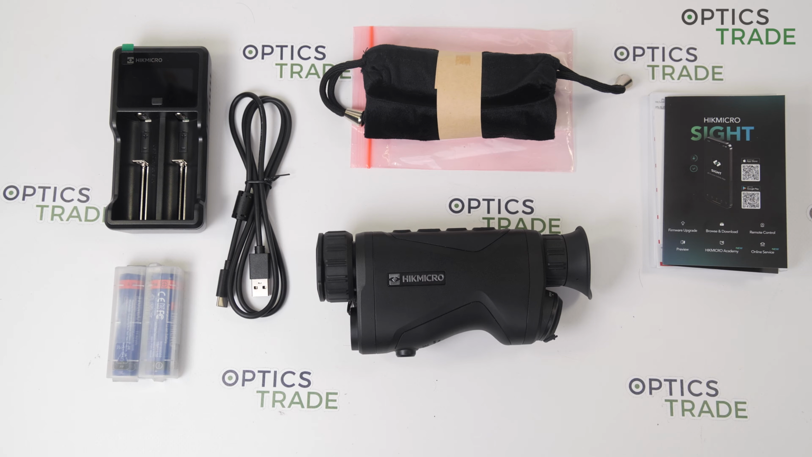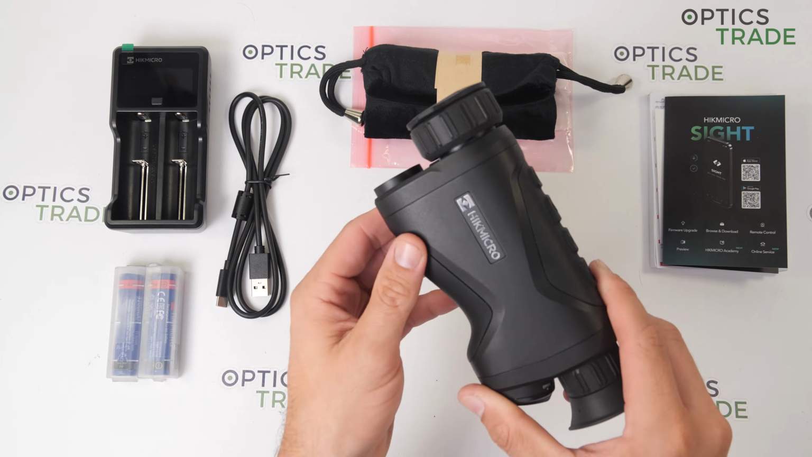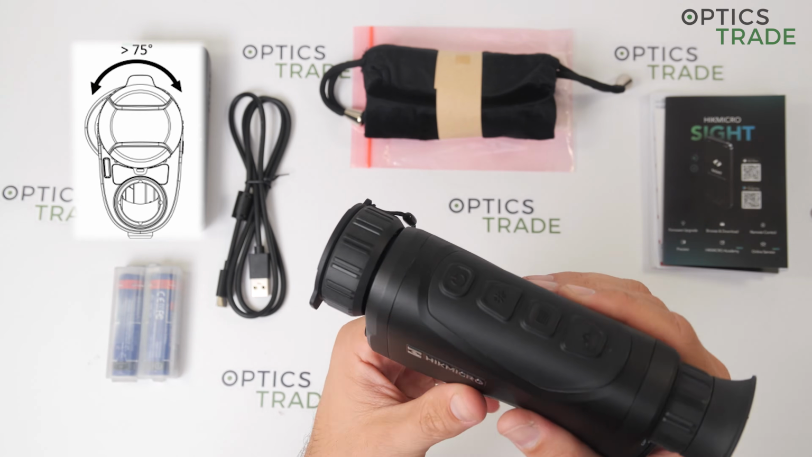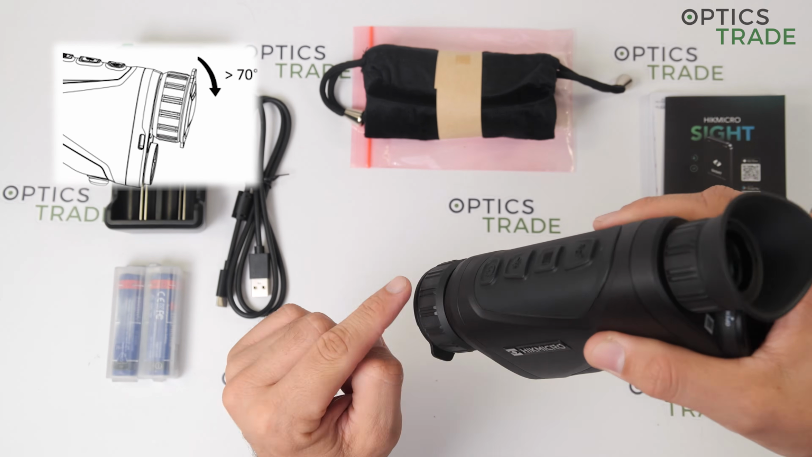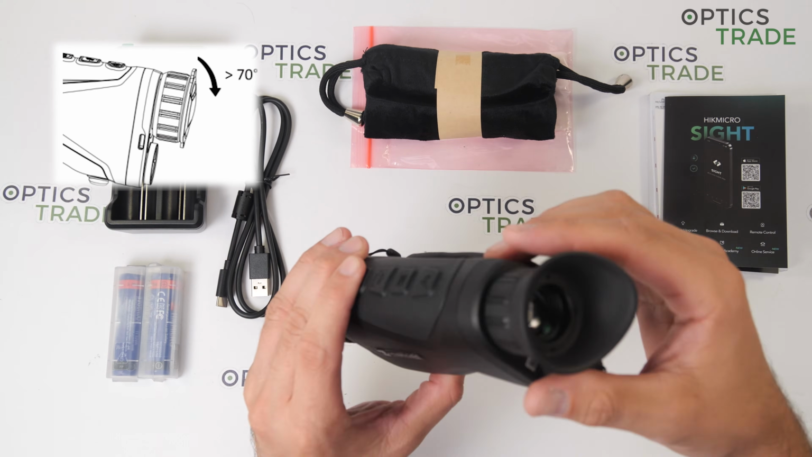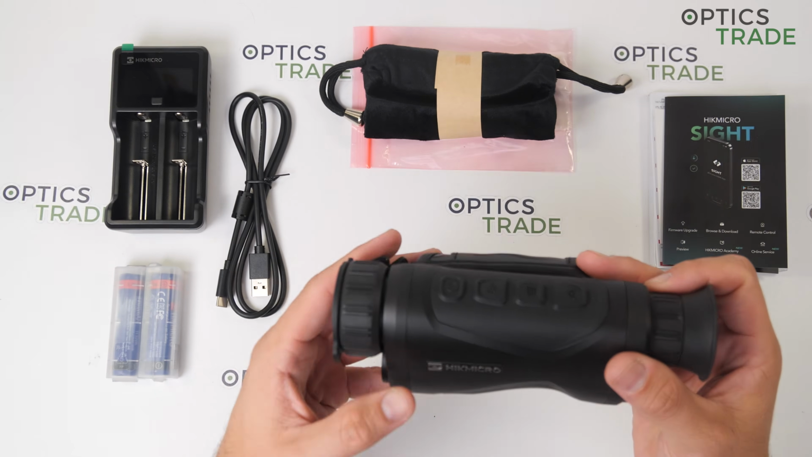The sleep mode is integrated with the sensor, so it automatically detects and activates the automatic screen off if it's more than 75 degrees left or right, or if it's more than 70 degrees forward facing down, then the display turns off to save the battery life.